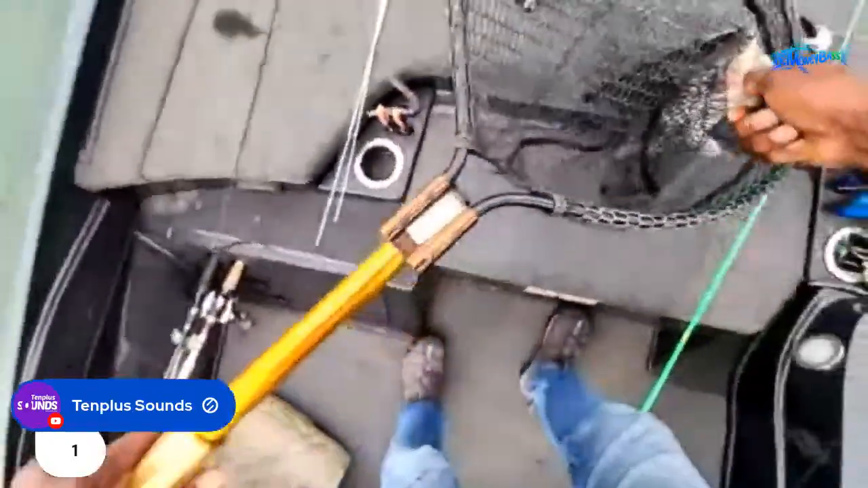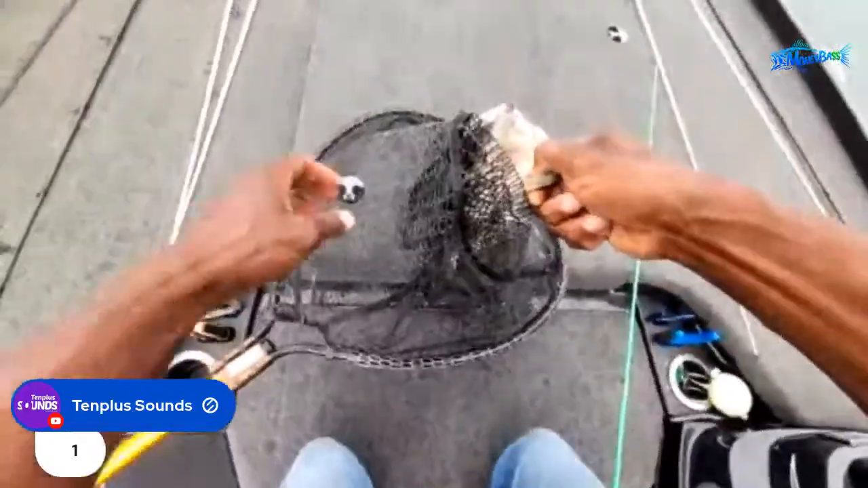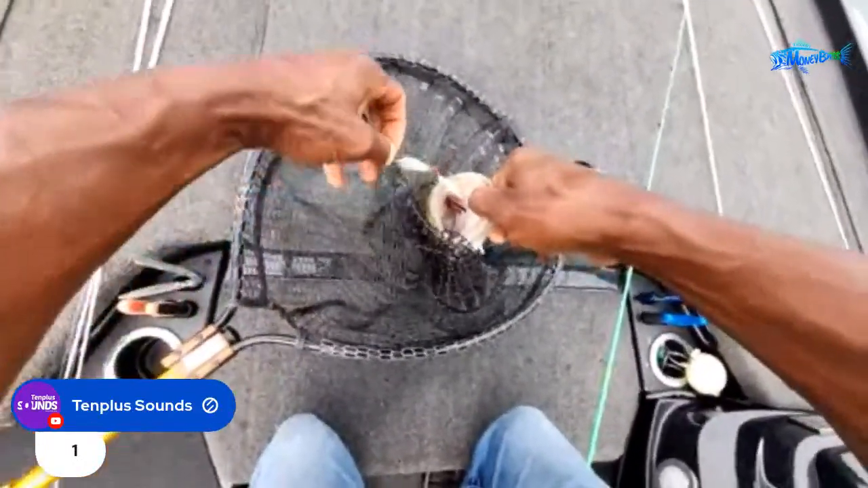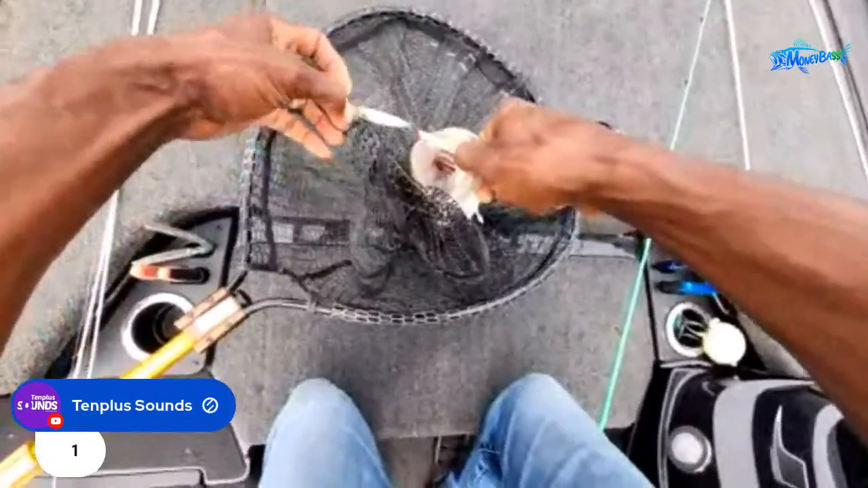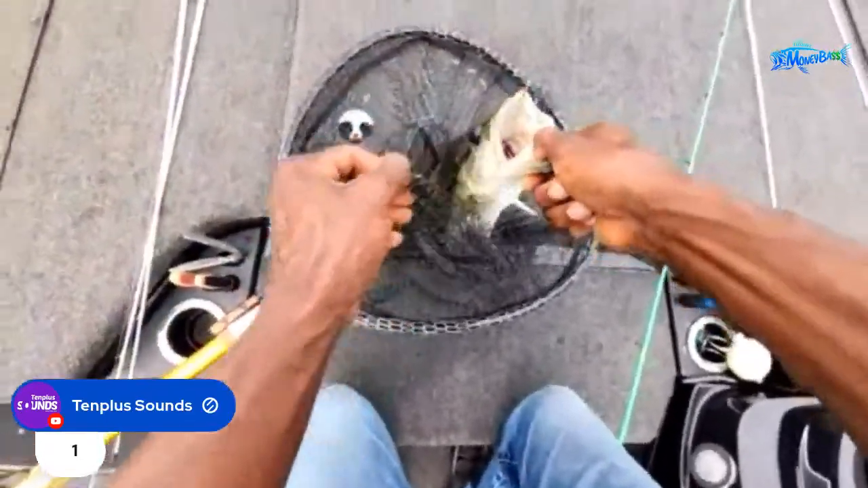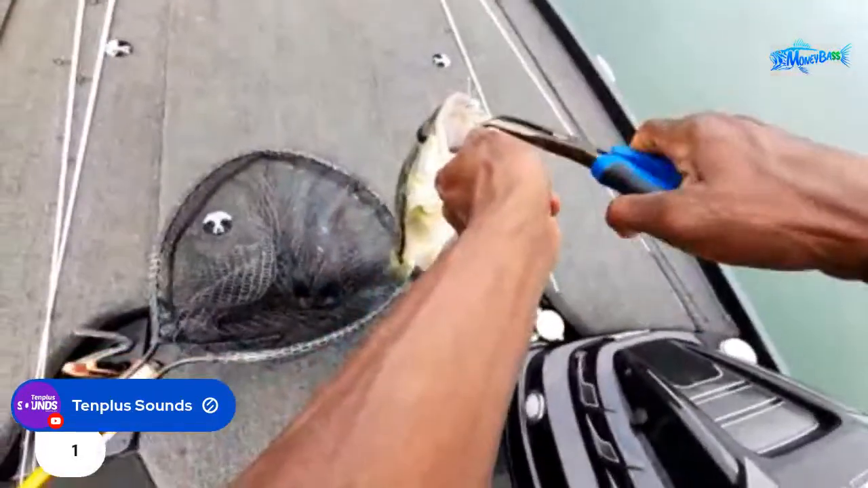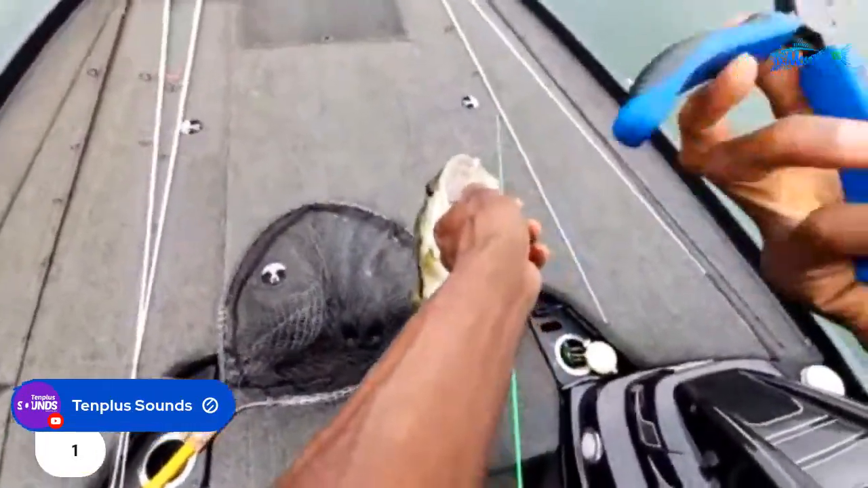All right, so what do you guys think about using this live imaging? I just walked you through the entire process. Looks kind of easy, doesn't it? But looks can be deceiving, guys. All right, so here we go. Let me get that out of there so I don't want that hook to get me.